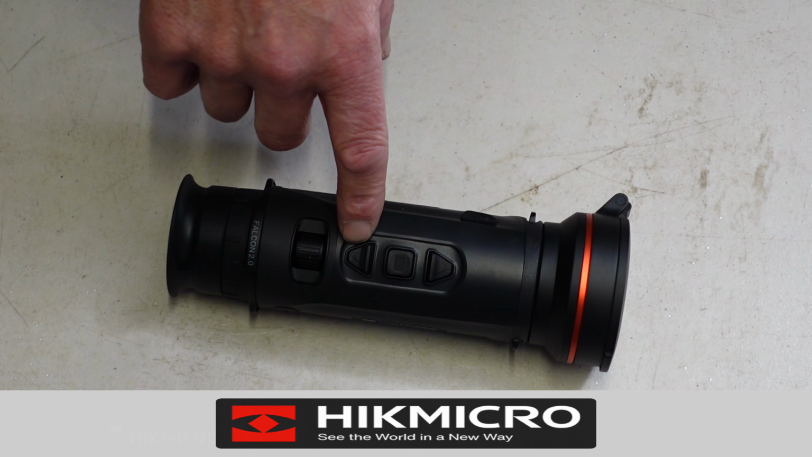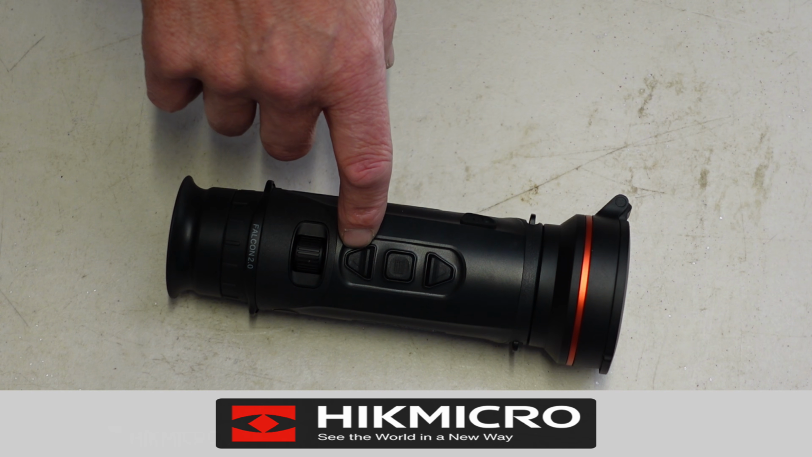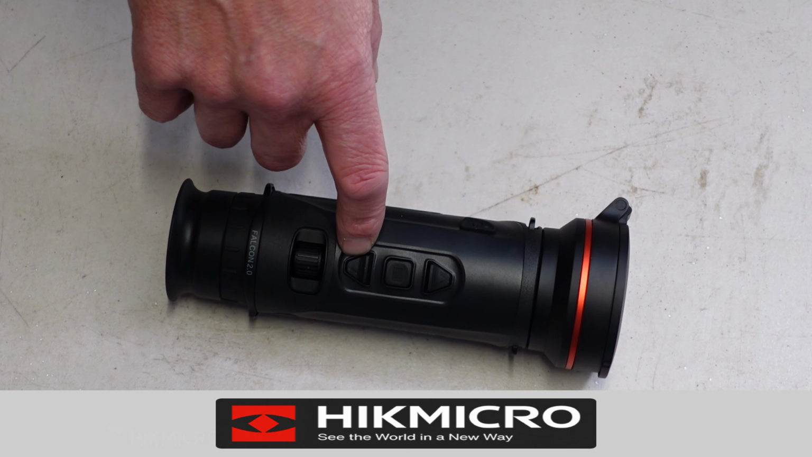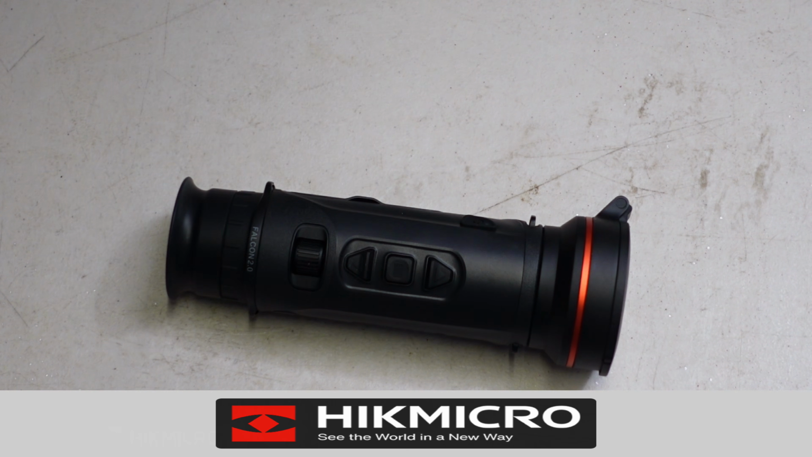The final button is your zoom button. So you press that once and it will increase the zoom 1 step. Press it again, it'll go to step 2. Press it again to step 3, press it a 4th time and it'll go back to the original magnification.